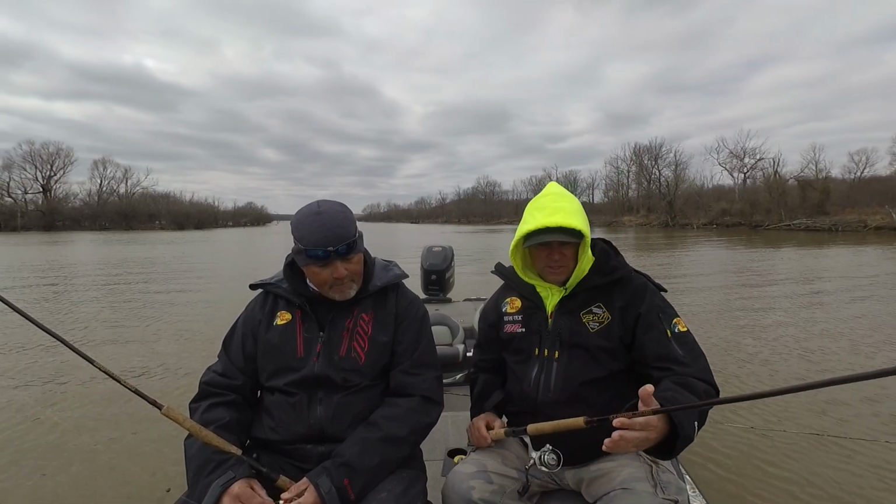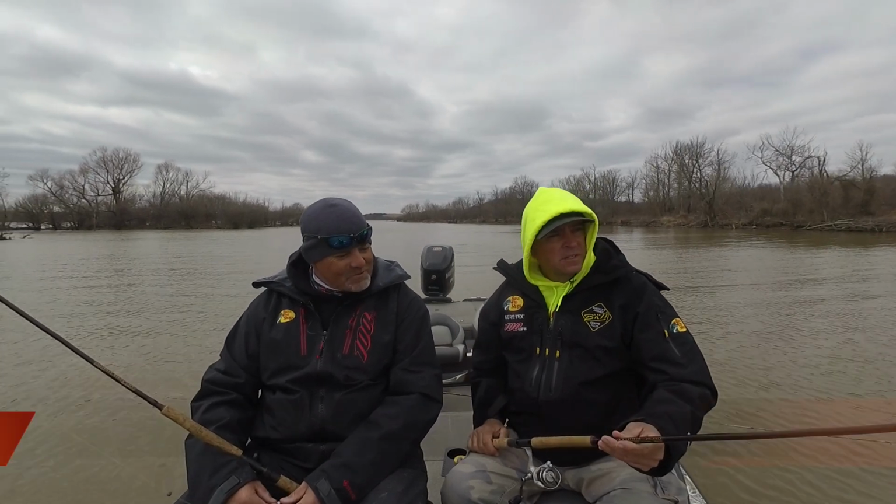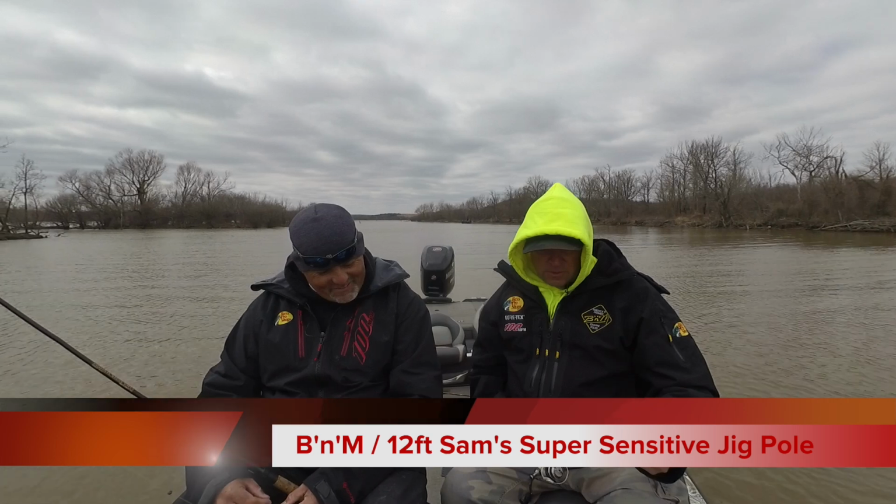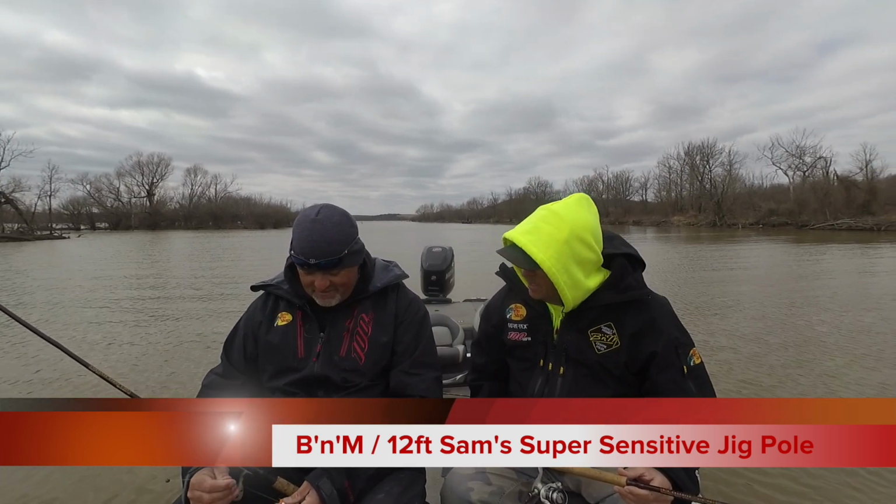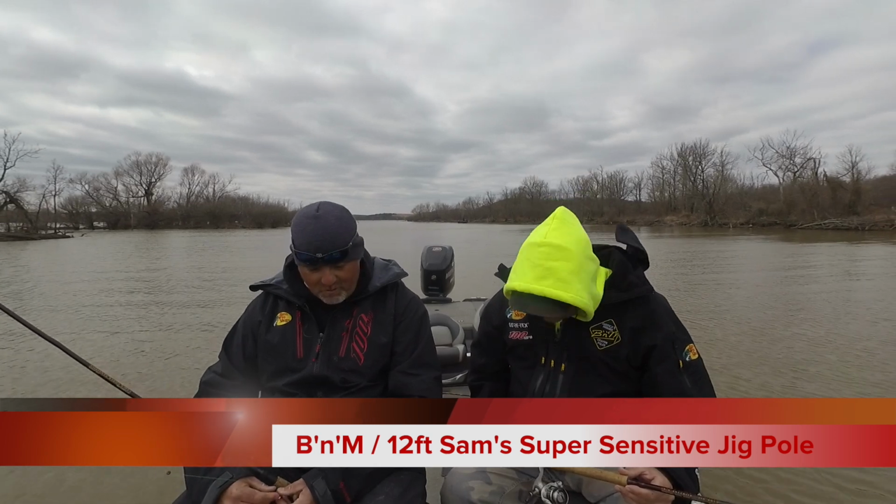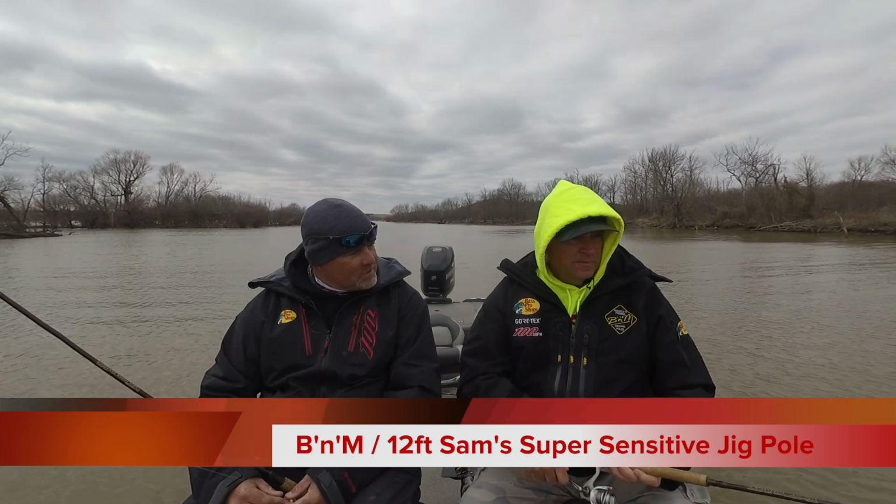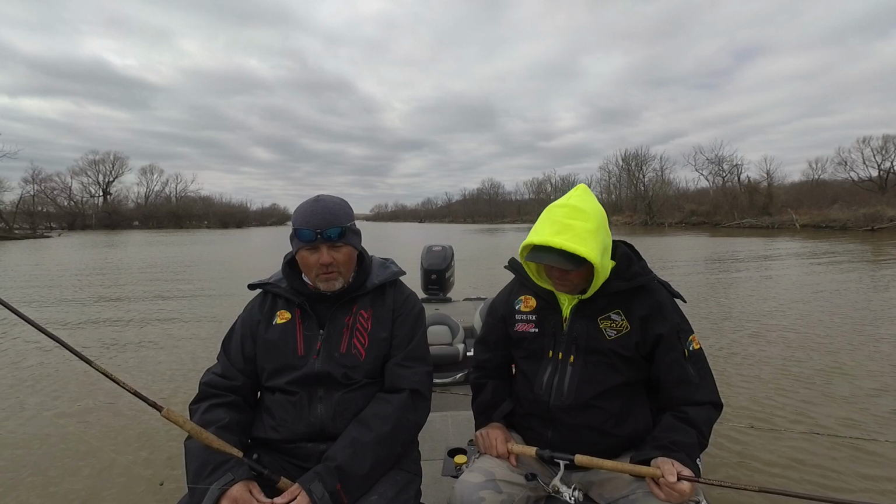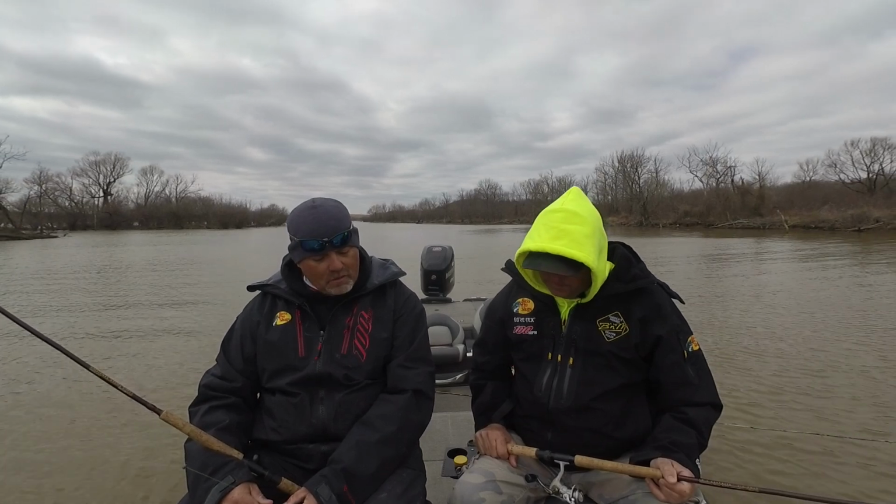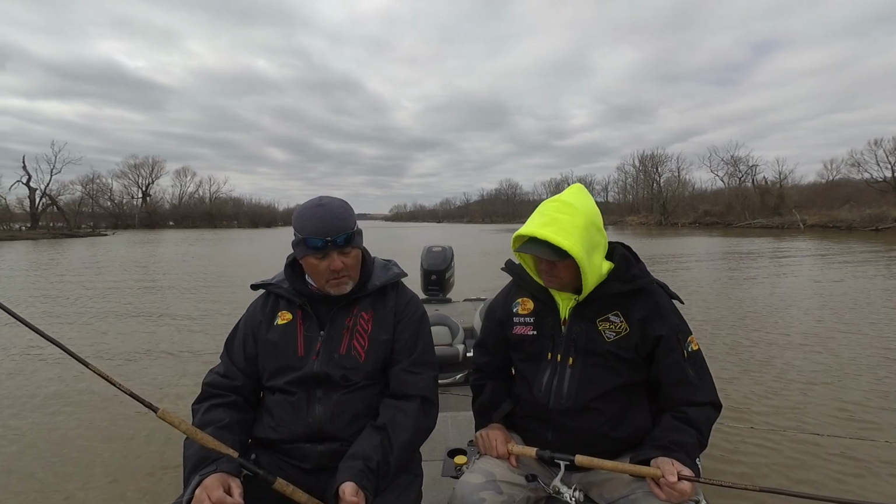Like I told you earlier, I'm not a 6-foot rod guy, and here we are using these 12s, super sensitive, and having a blast. Creating great memories. That's what it's all about. You get on Google Maps, pick 2 or 3 lakes you've never been to before. And with all the mapping chips now with the units, sometimes you get on those lakes and you've got a map of the lake.